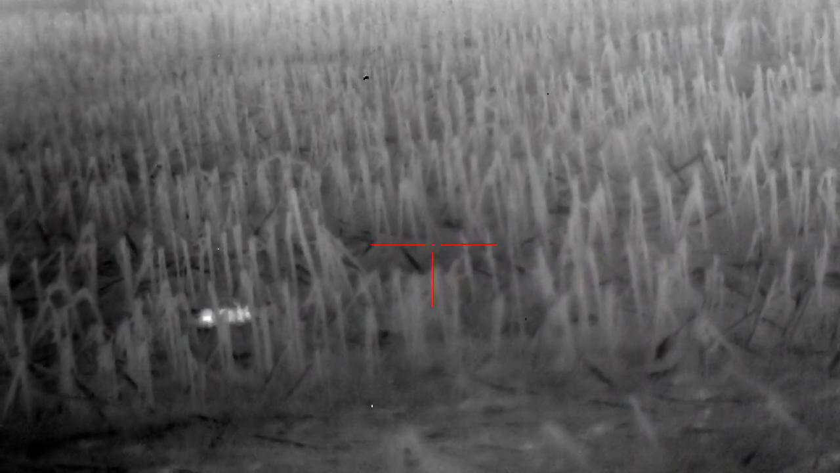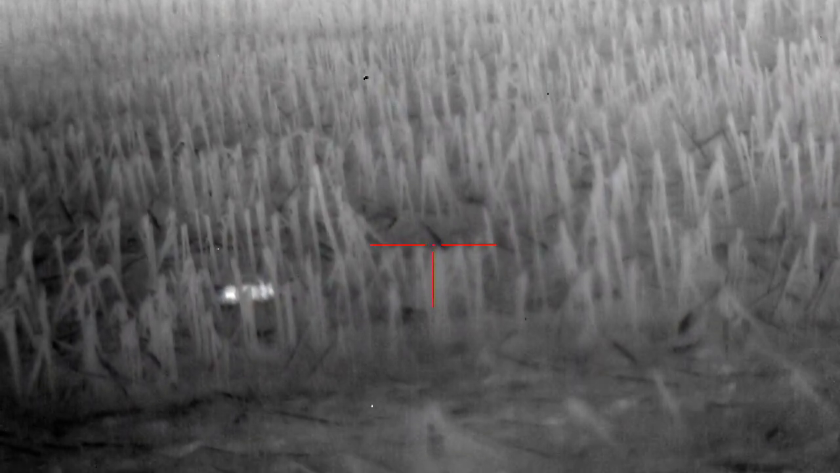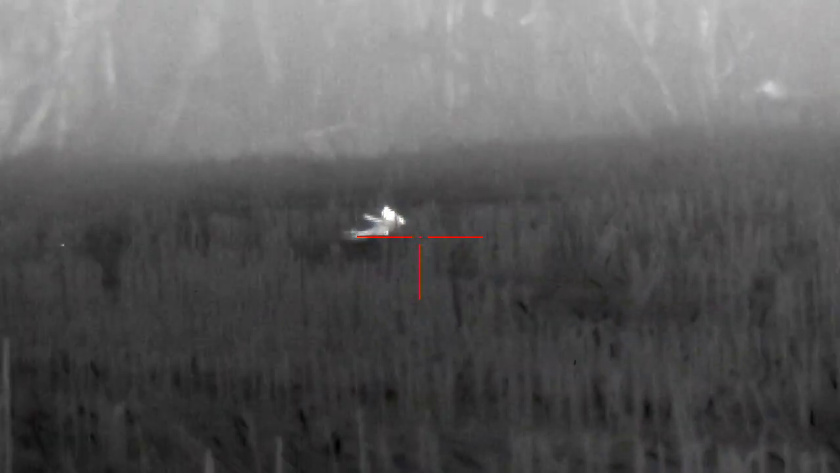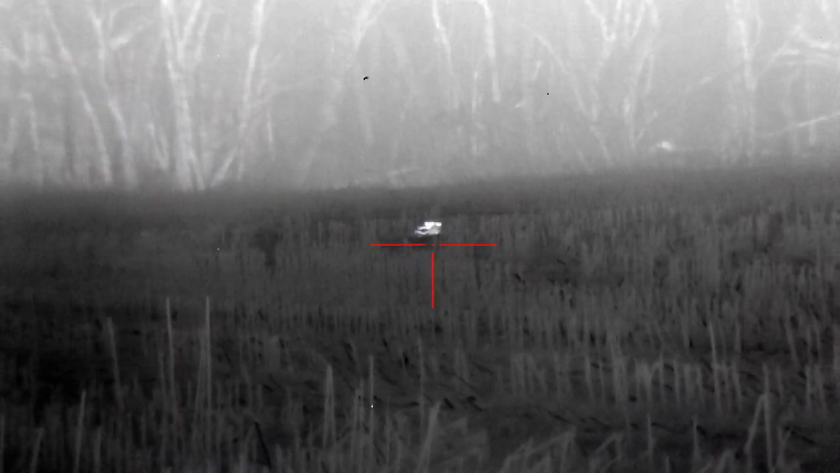Let's go, guys. Holy smokes. Holy smokes. We'll talk about working for one. So, my scope's getting stuck.